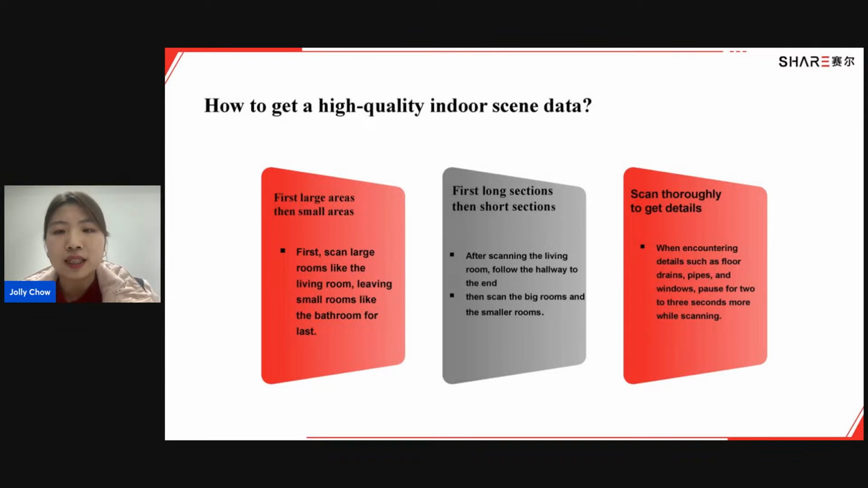Scan thoroughly to get details. When encountering details such as floor joints in the bathrooms, pipes on the ceilings, and the windows in the room, pause for 2 to 3 seconds while scanning to get more details.